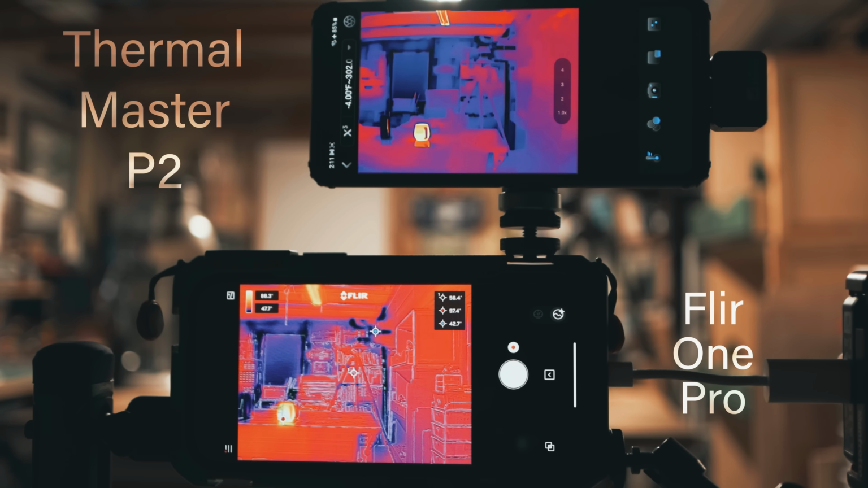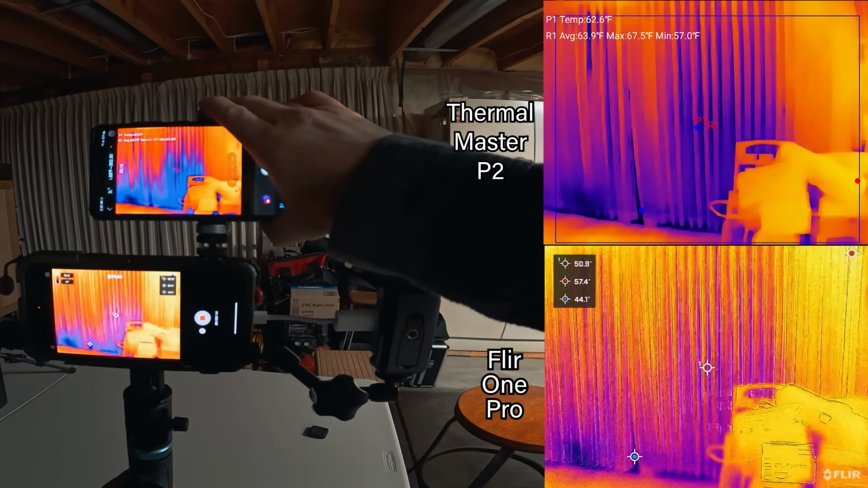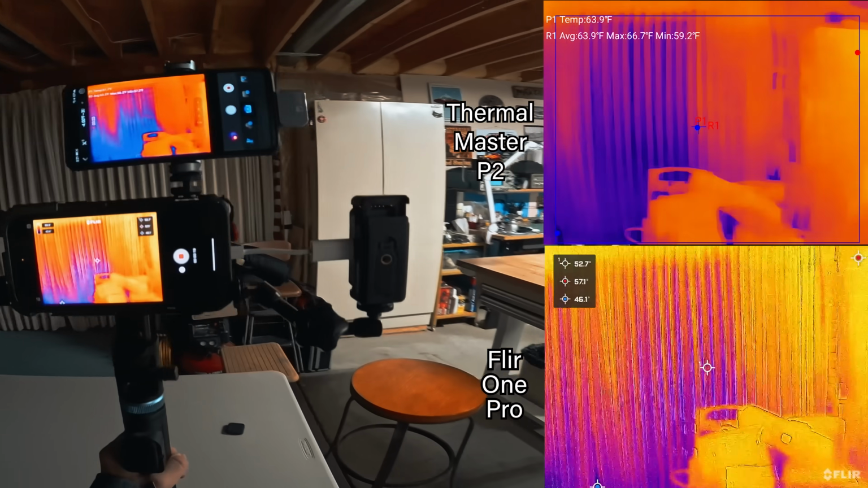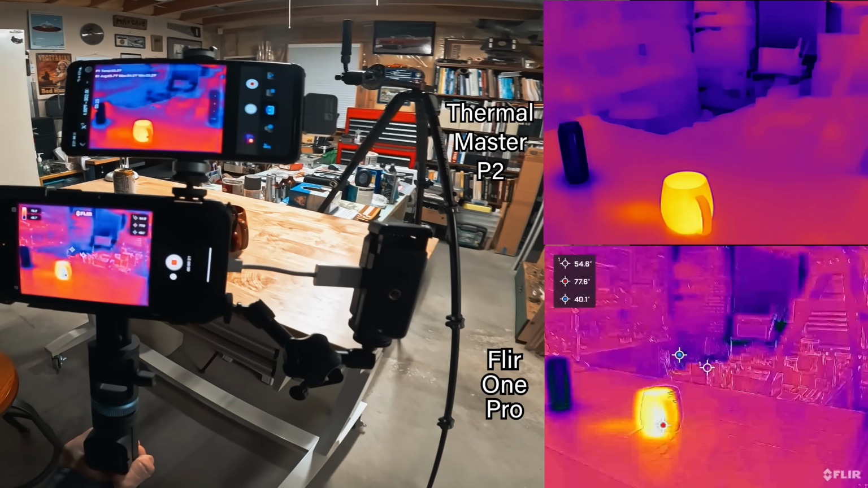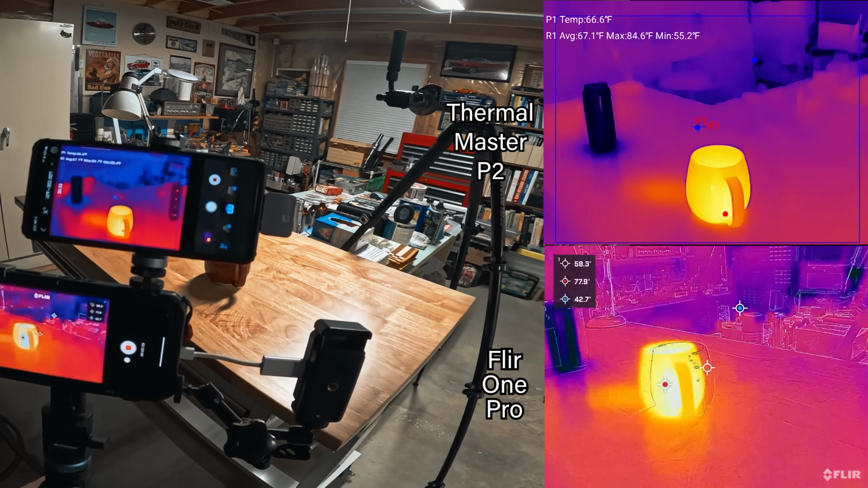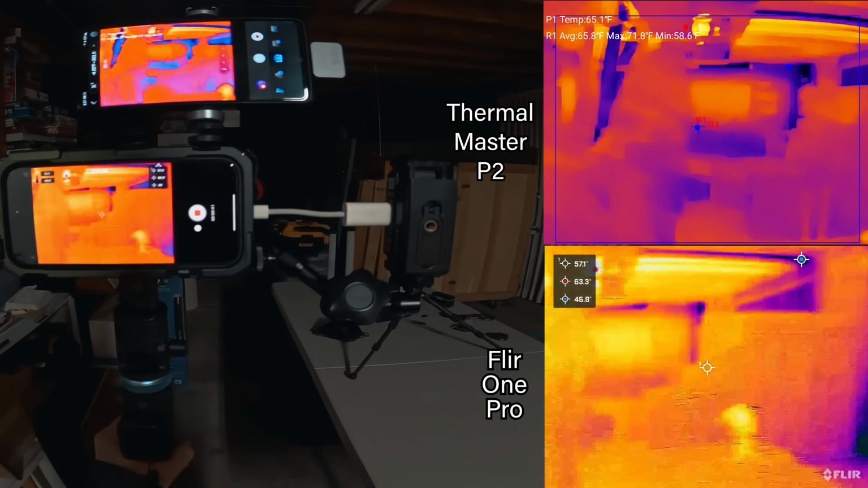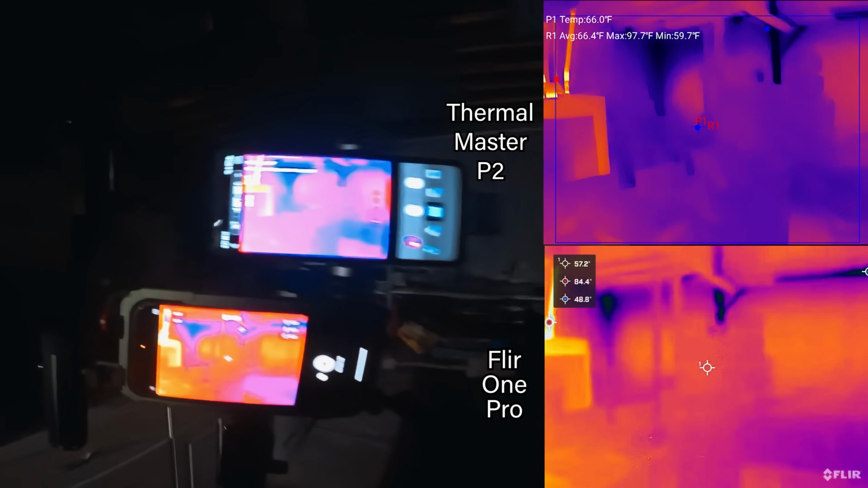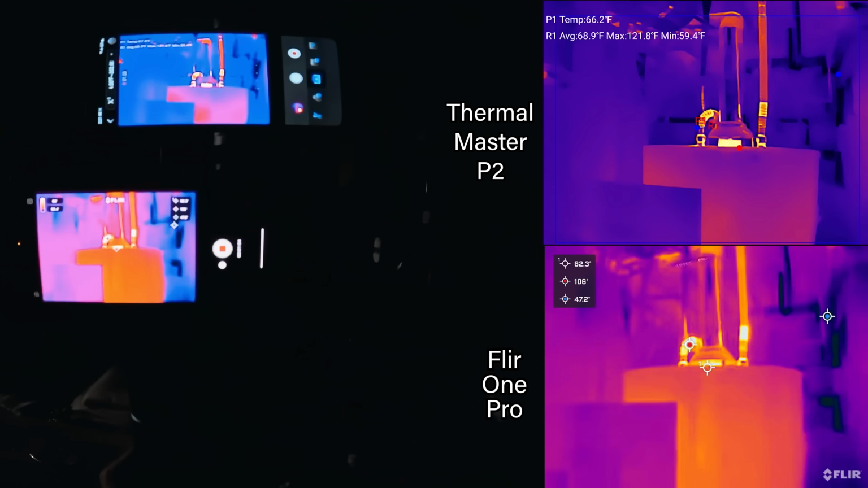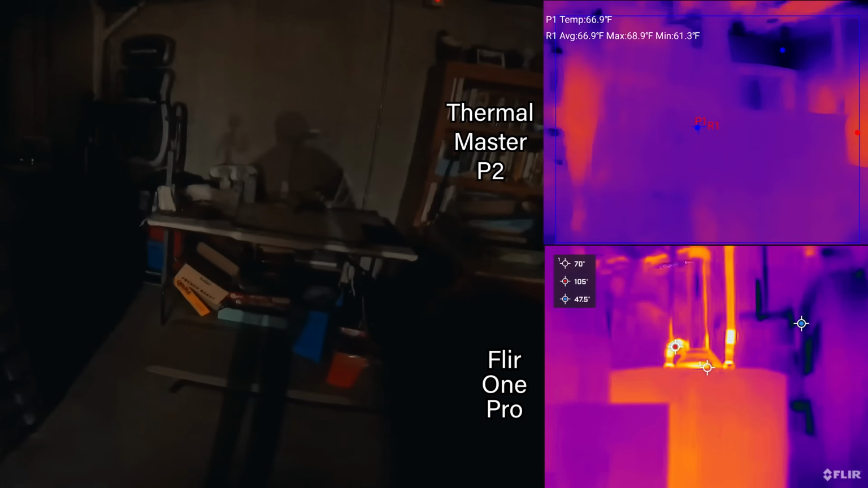No question about it. All right, guys, now let's have a little bit of fun so you guys can see the footage side by side between these two thermal imagers. We're just looking at some curtains right now. I just had a cup of coffee and you can see they're picking up on about the same exact thing. But let's kind of go around the house and take a look. Let's check out the water heater. And you can actually see those lines on the Flir One Pro disappear because it's too dark for the main camera to overlay those. Can't really see anything.